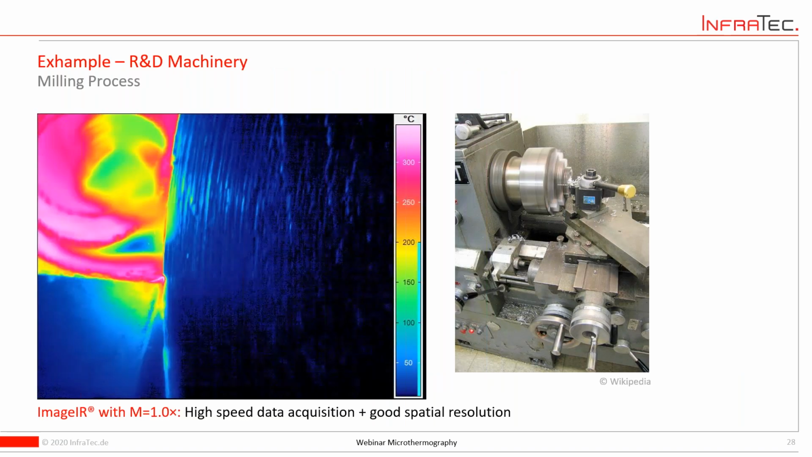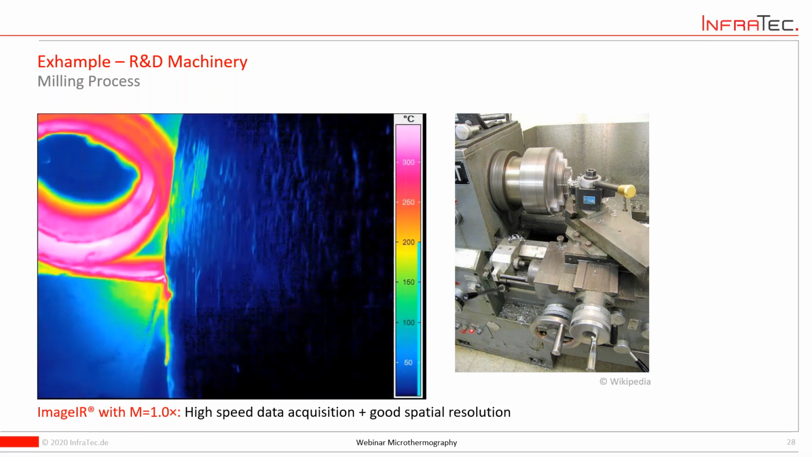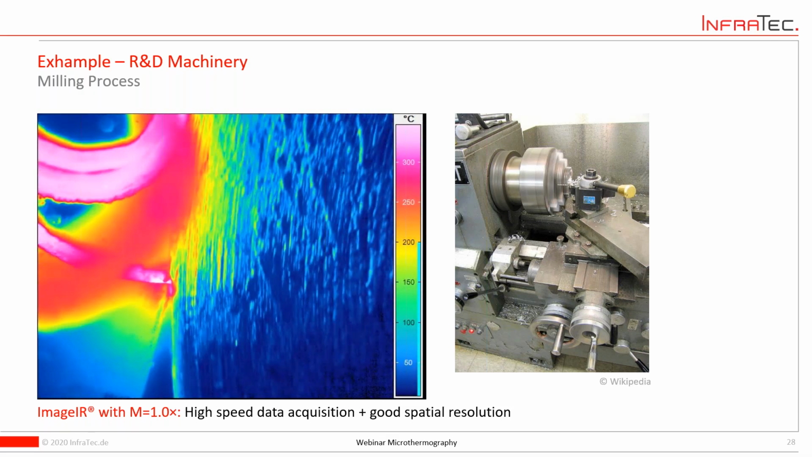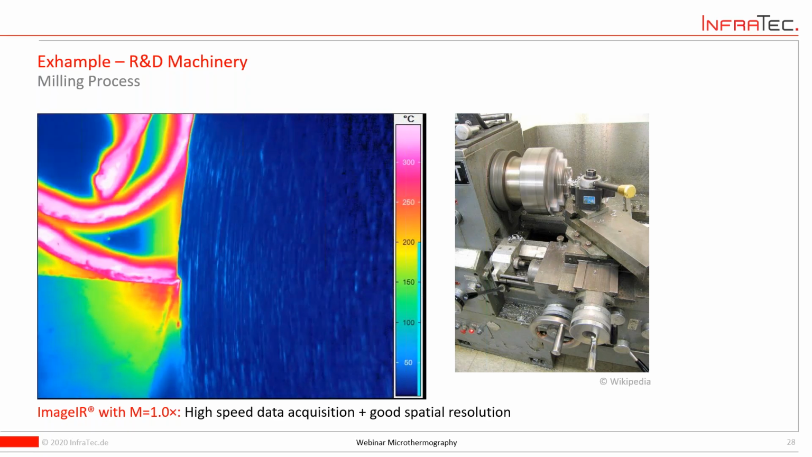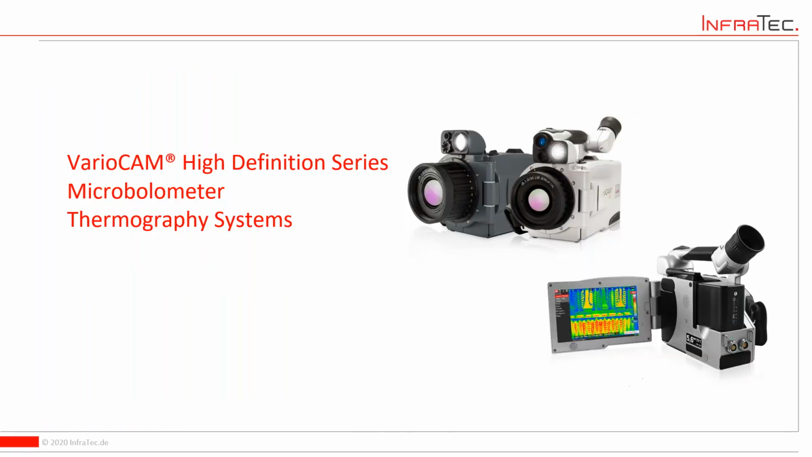There's another example here. I'm not so familiar from which applications or which background you are talking, but imagine a milling process here. And of course, microthermography can be used for this kind of application too. So what you see here is the edge of the tool, removing some material here, and this technology also can be used in combination with high-speed data acquisition and good spatial resolution, as an example of the normal electronics, which is obvious.